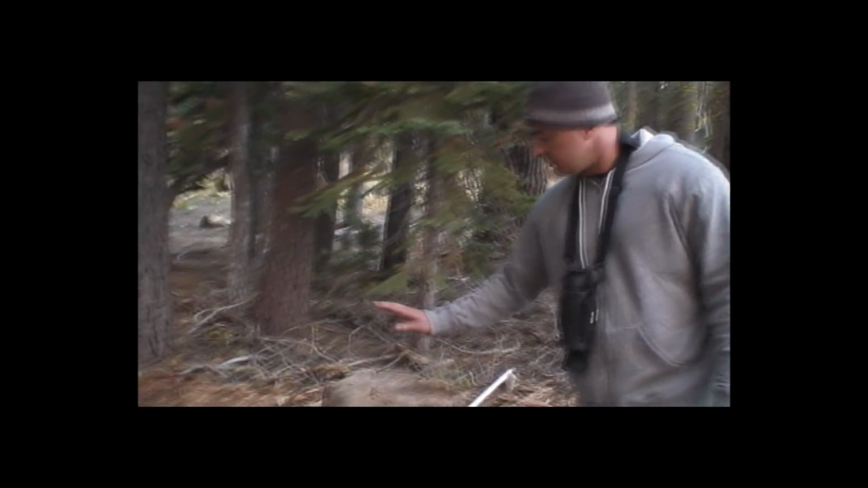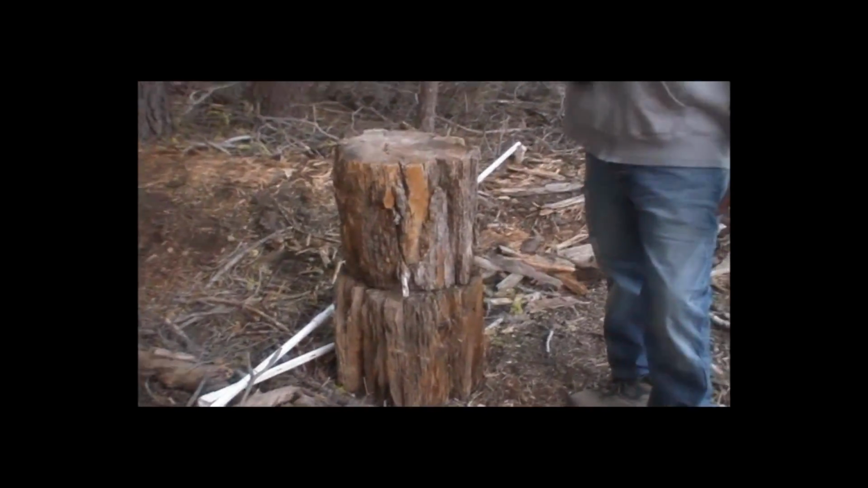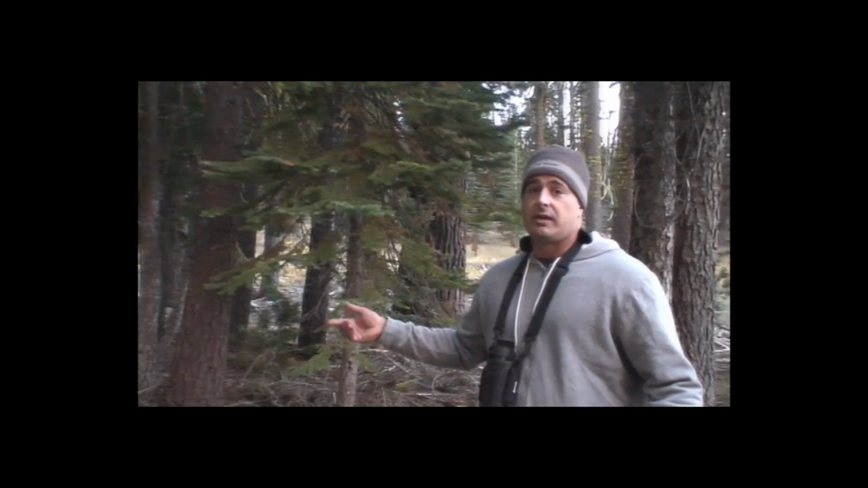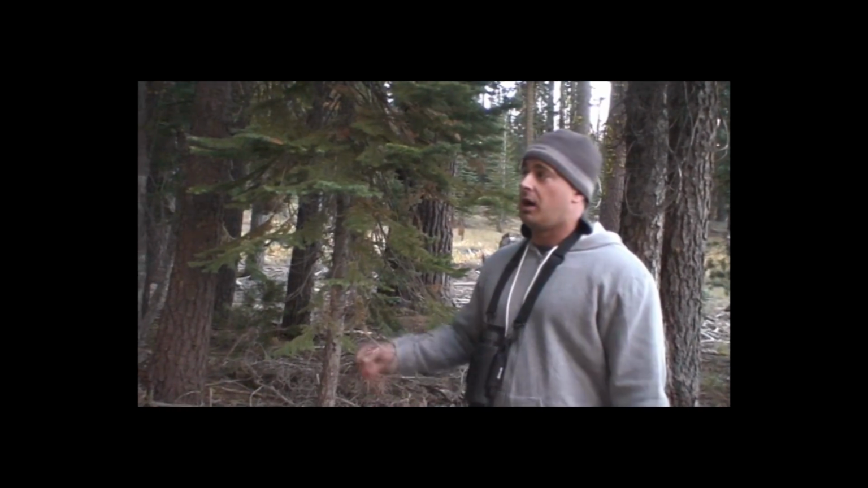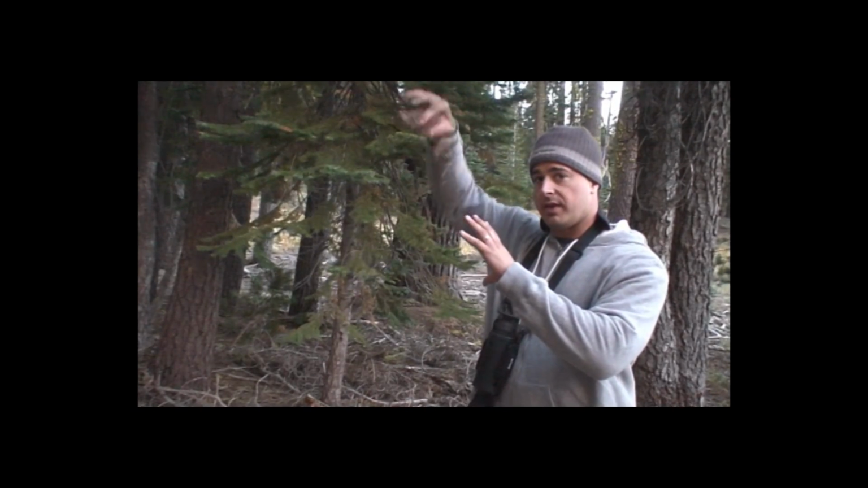Robert had to put in 2 of these logs like this. Kip had to stand on top of this, and as we were on the radio back and forth, I'm telling him no, he's not tall enough, because I had this one little window of where that rock could come in. That's a clear shot.